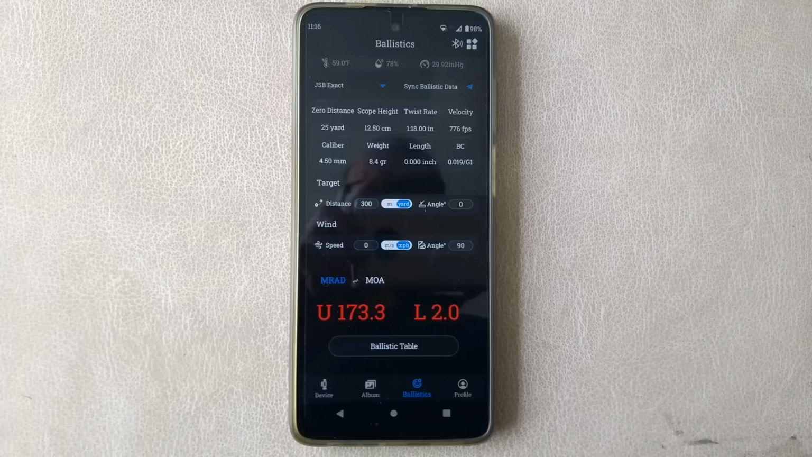And then the third one, you can create your ballistic information for your different pellets on your phone, and then send that information to the scope. You can't do it the other way around, so you can't store your scope settings onto your phone app, but you can send them from the phone to the scope. Something to be aware of, because if you do send them, and then obviously that overwrites what's on your scope.